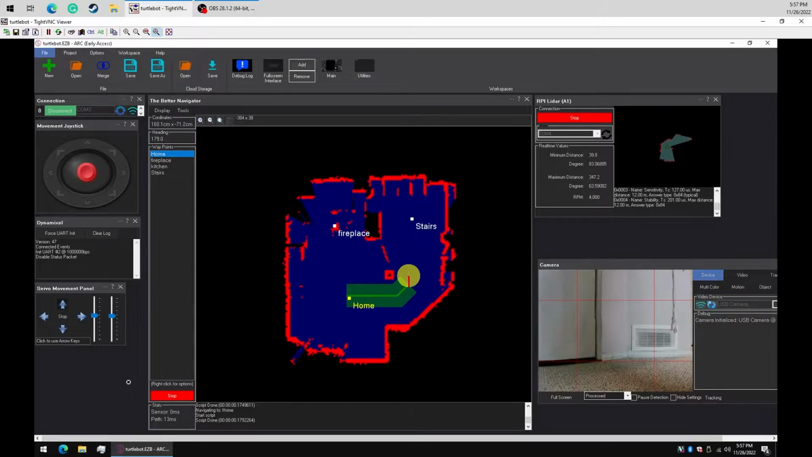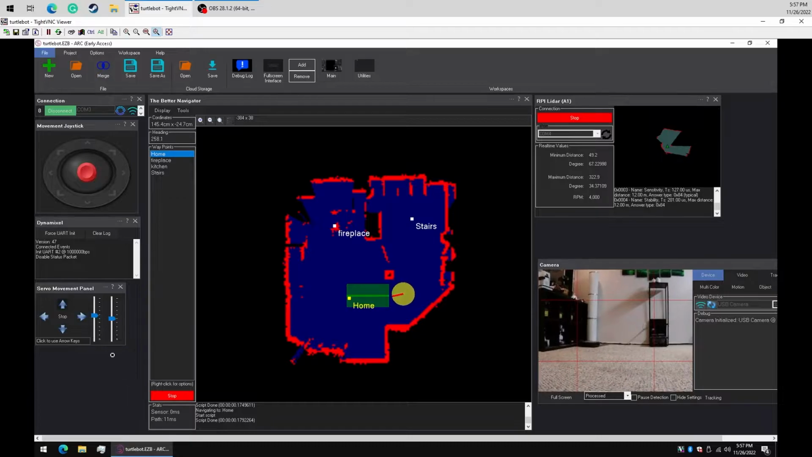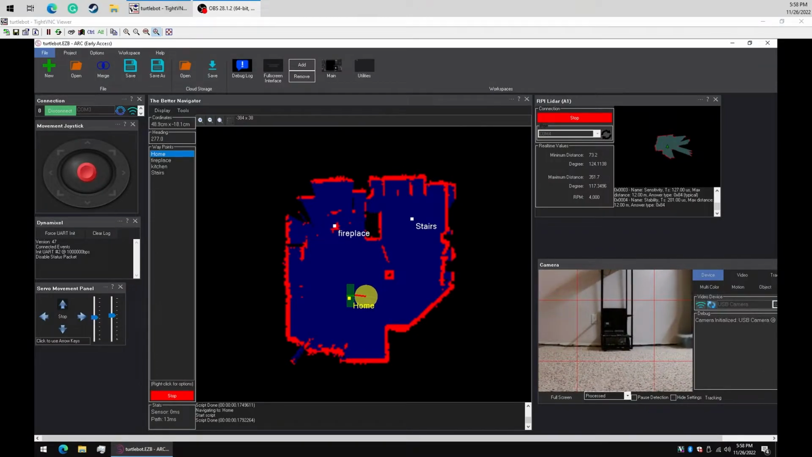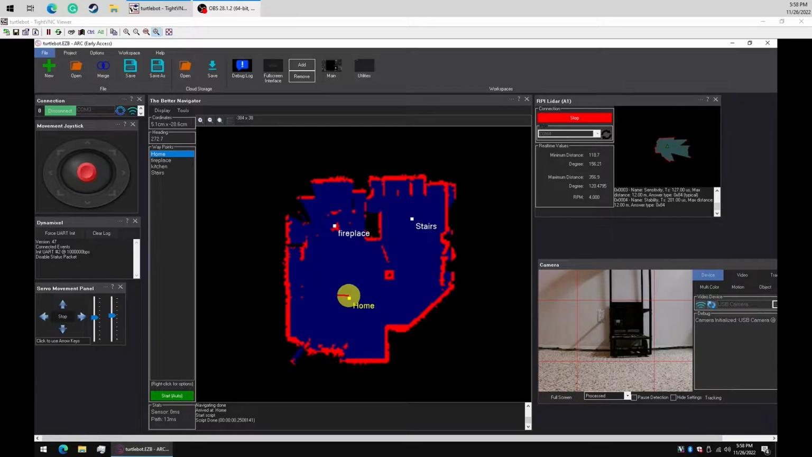It's decided that it knows how to get to where we're going. We've reached home once again.